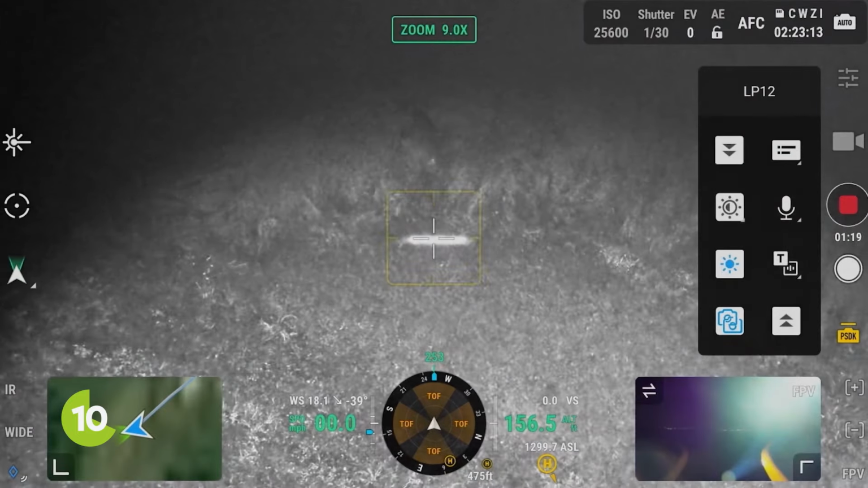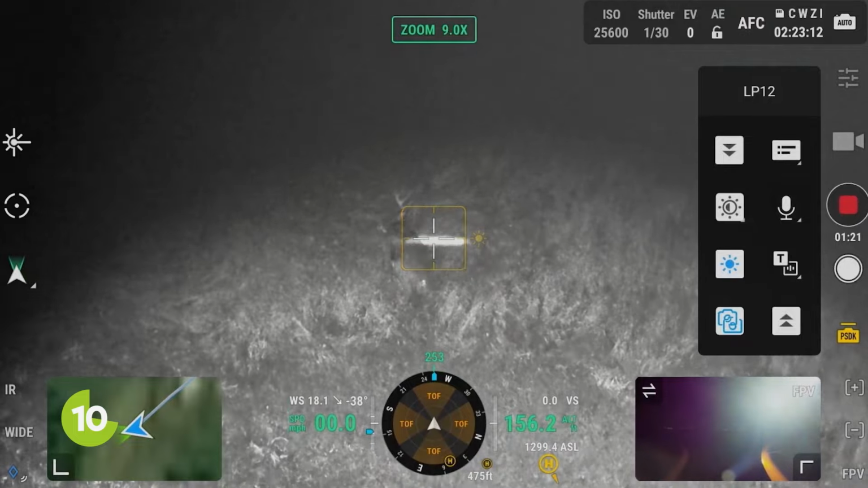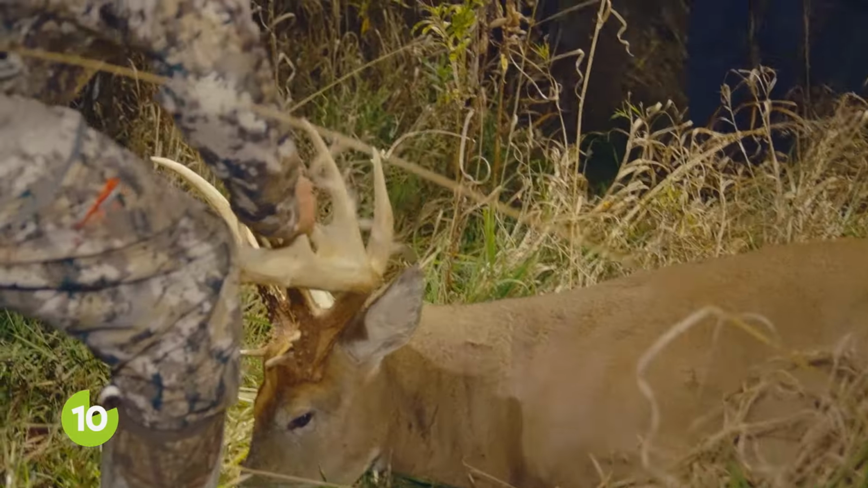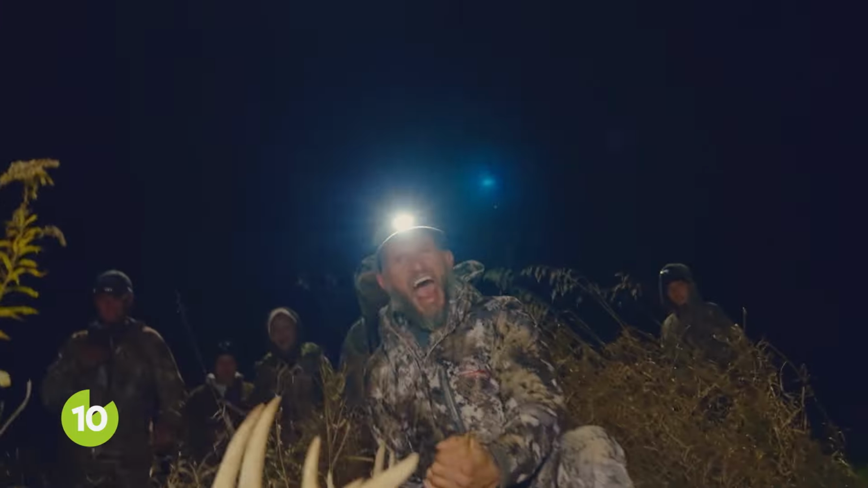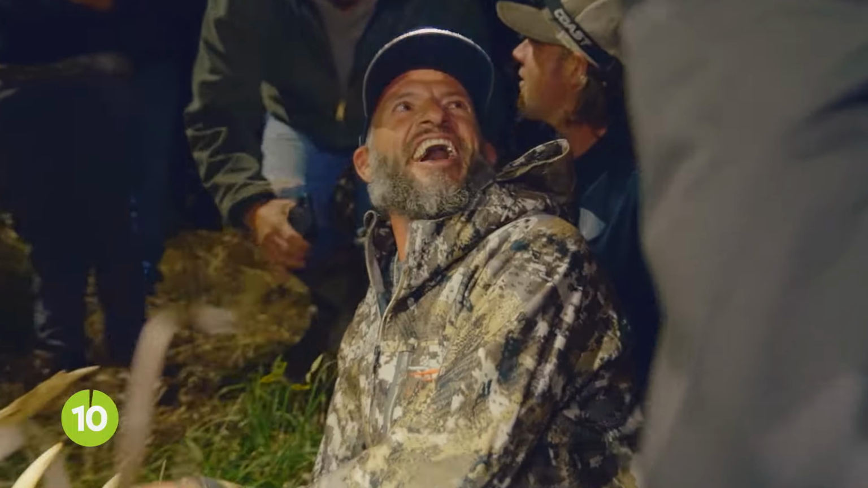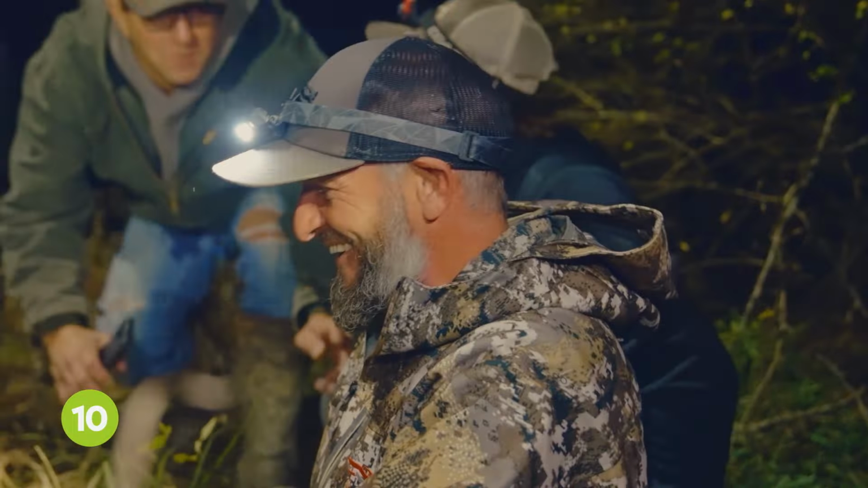There he is. Hey, there he is. Hey! Oh! I see him. Yeah! That is a deer. Are you serious? It has ended, boys. You did? Whoa! Yeah, he came home. Thank you, Mike. Yep, I appreciate it.